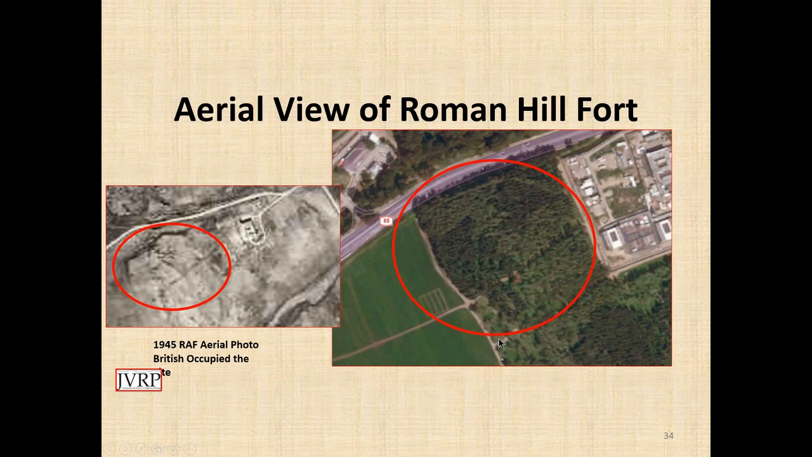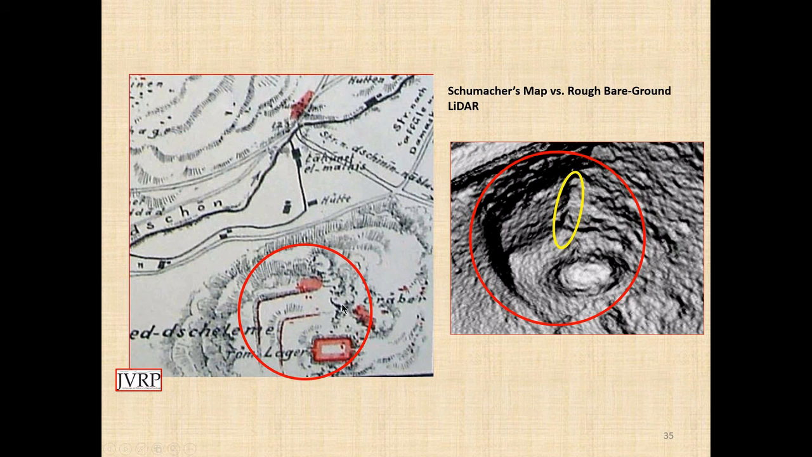Nearby, to protect that route, was a Roman fort. And you can see images here blown up from 45 and also what it looks like in vegetated state as it exists today. Some historic photos of someone back in 1901 who made a map of the area. And this is a kind of a bare ground LIDAR. As previous presenters have mentioned, there are different ways to process the LIDAR. This is one way to do it, giving you a general sense of what's there.